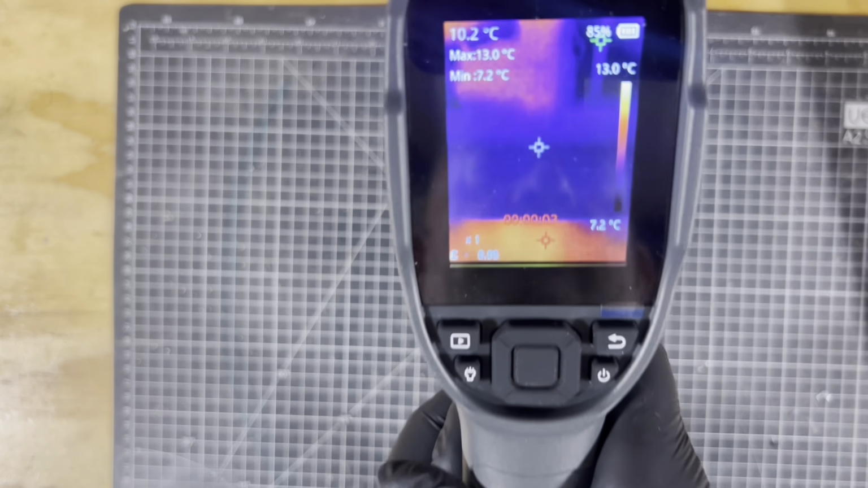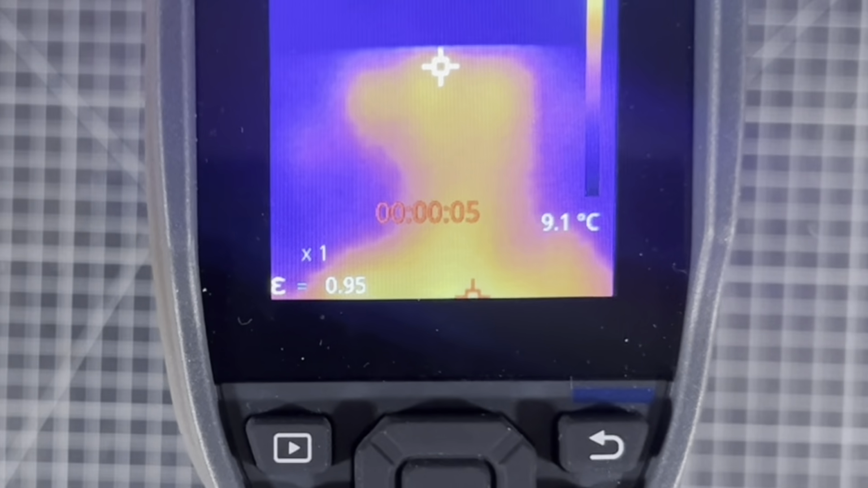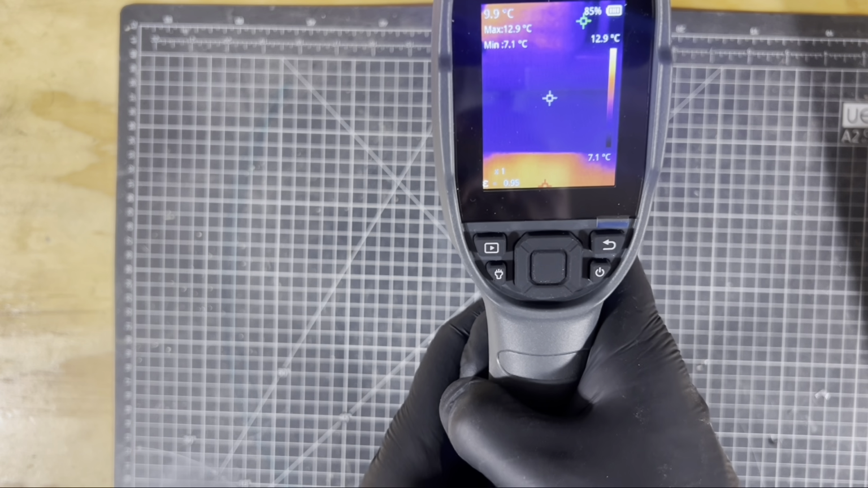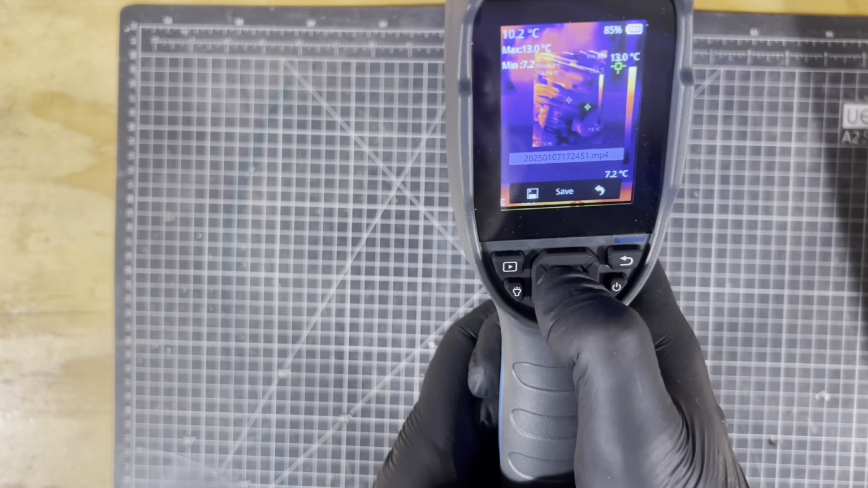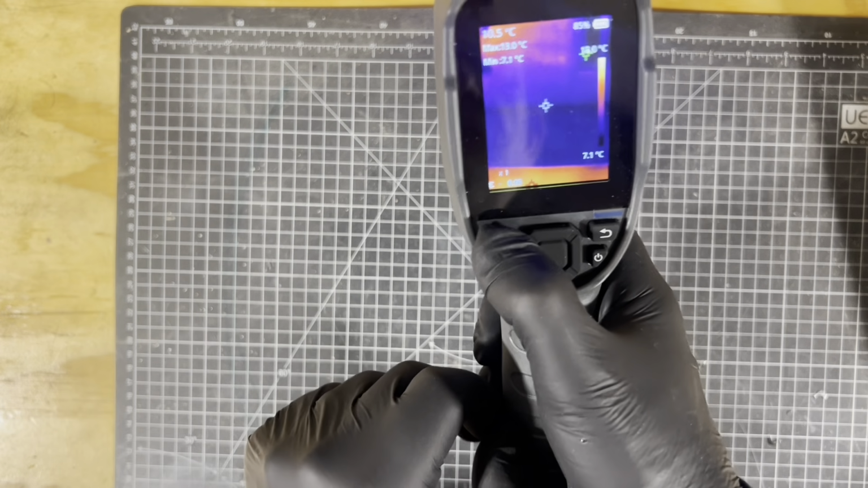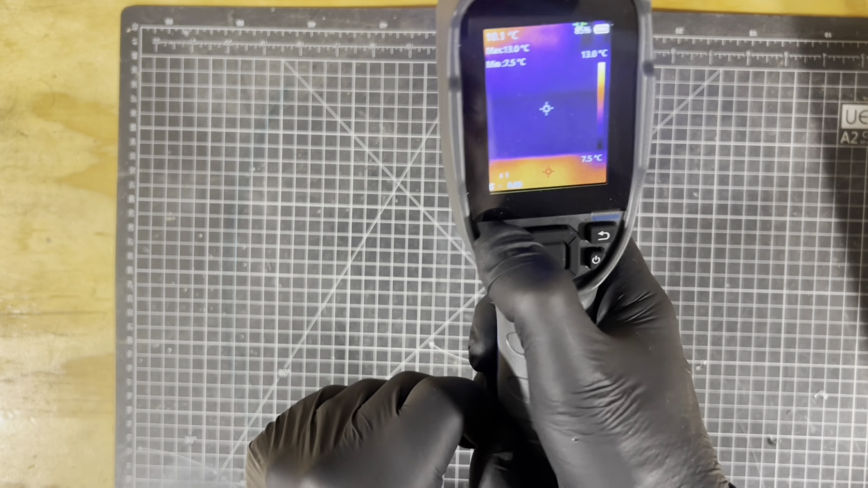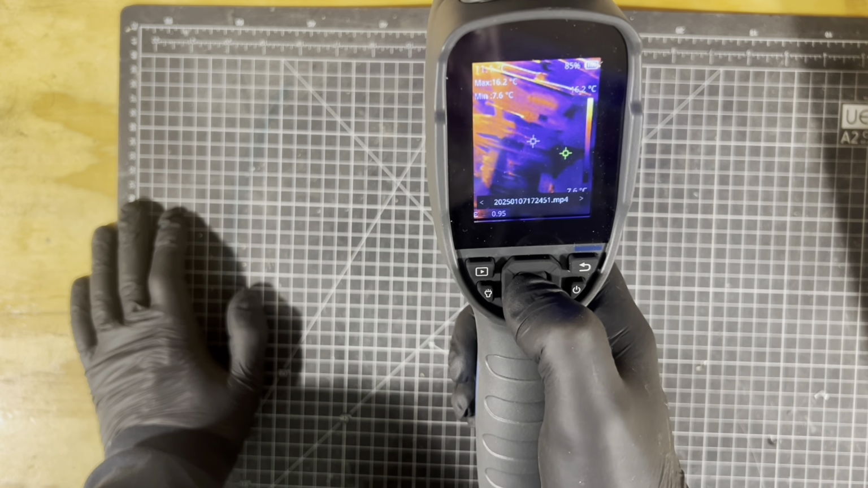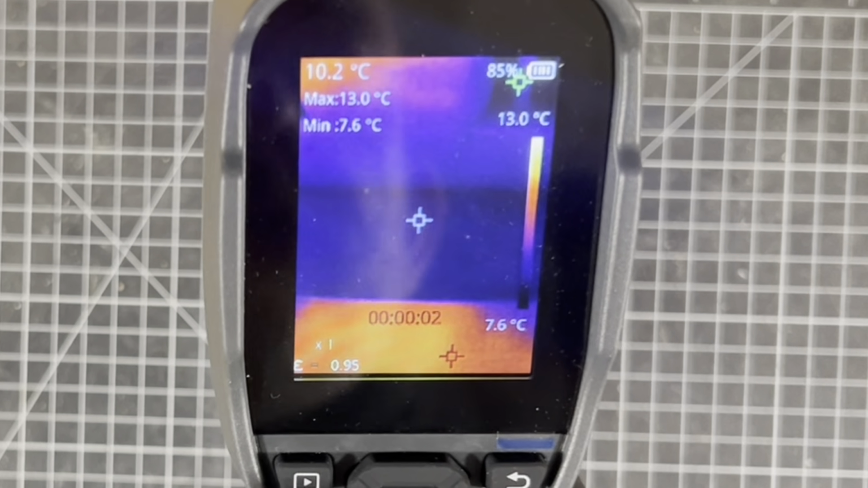As you can see on there, if you can see that. And then when you want to stop, press the trigger again. And it'll ask you, do you want to save it? Yeah, save it. So I formatted it before I started this video. So if we go back onto the play button, there's the video, MP4. So we can play that. There you go, you can see me moving it around.